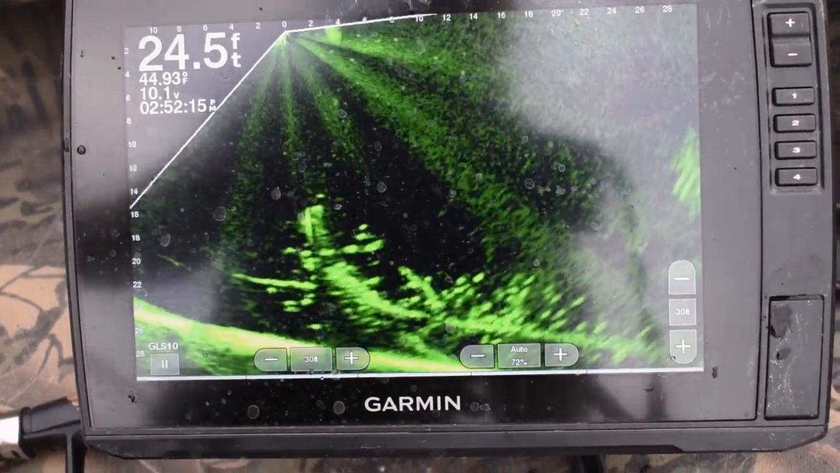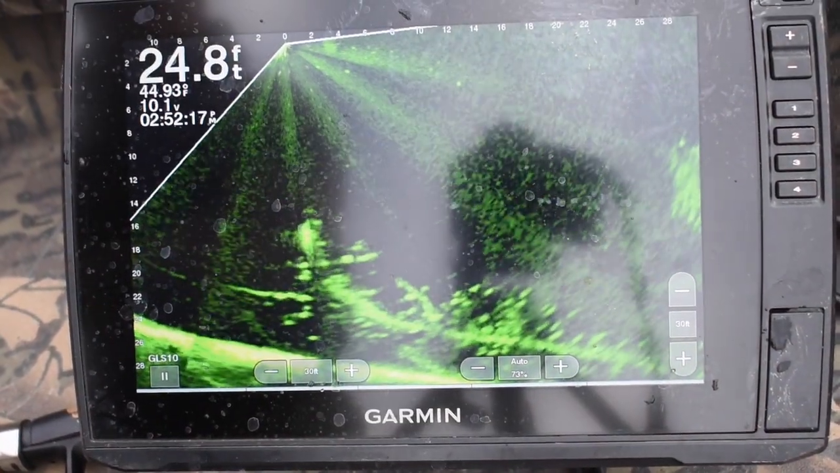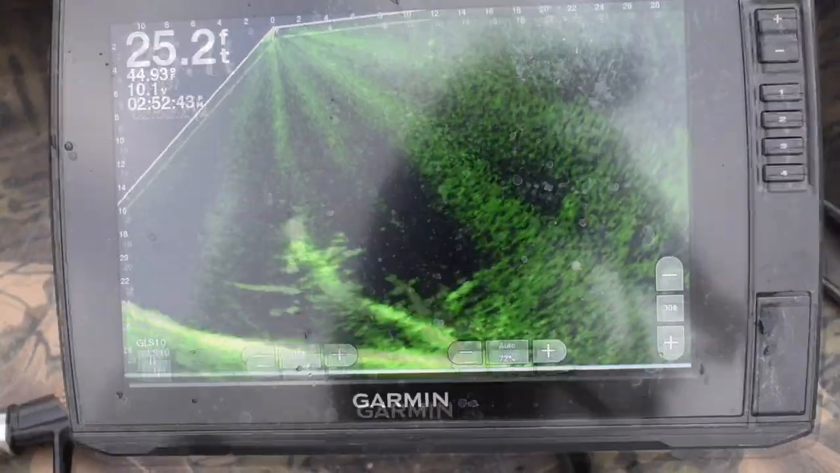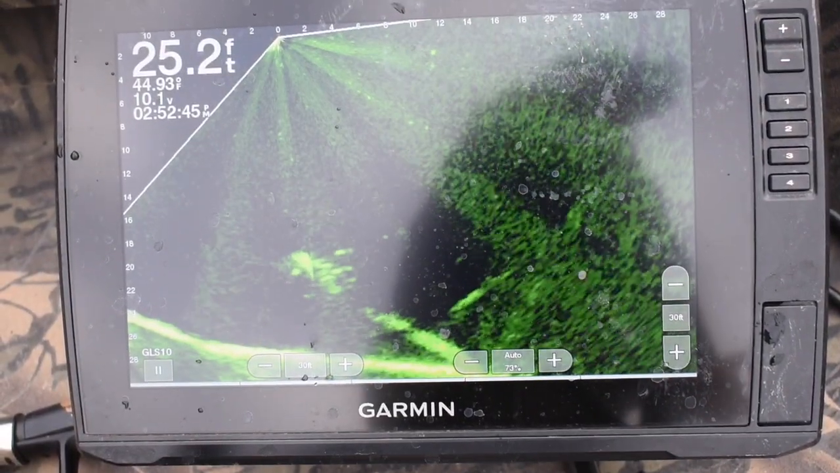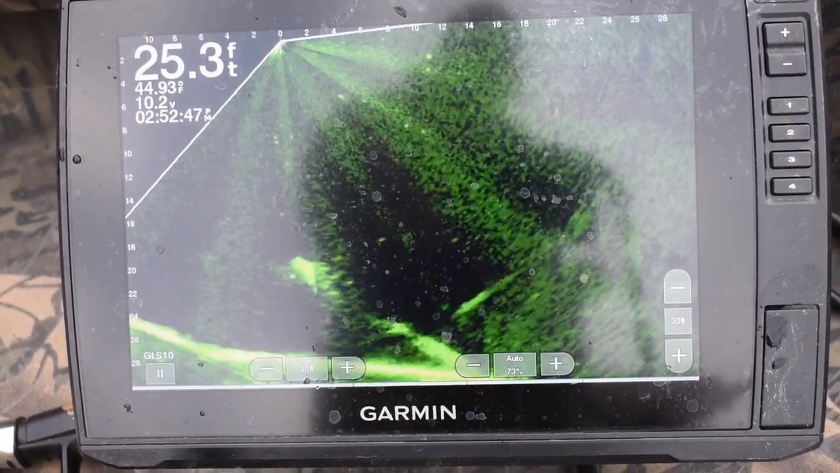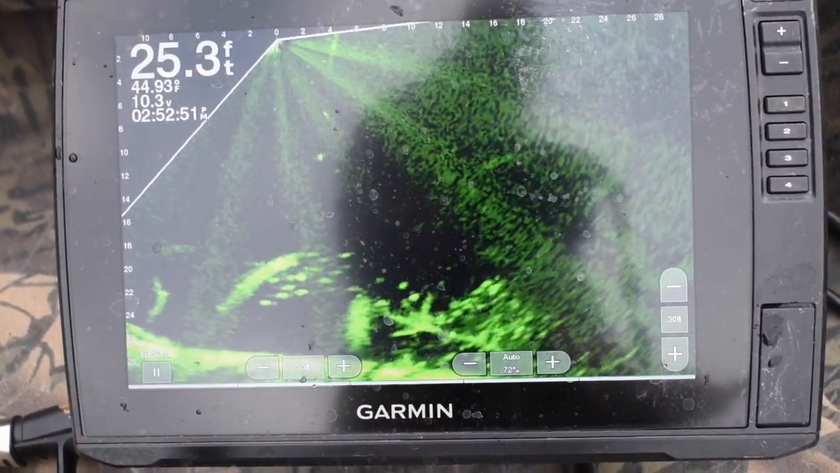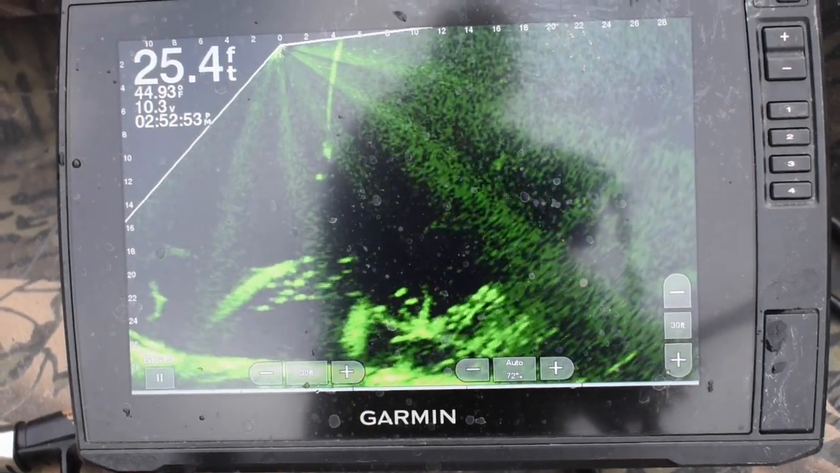But you can see almost 10 feet behind the boat, and then 30 feet out, and that's stretching all of that. So that's a good size timber, and those fish were just stacked to it. But getting them to bite, which a lot of those are smaller, was a little bit harder.